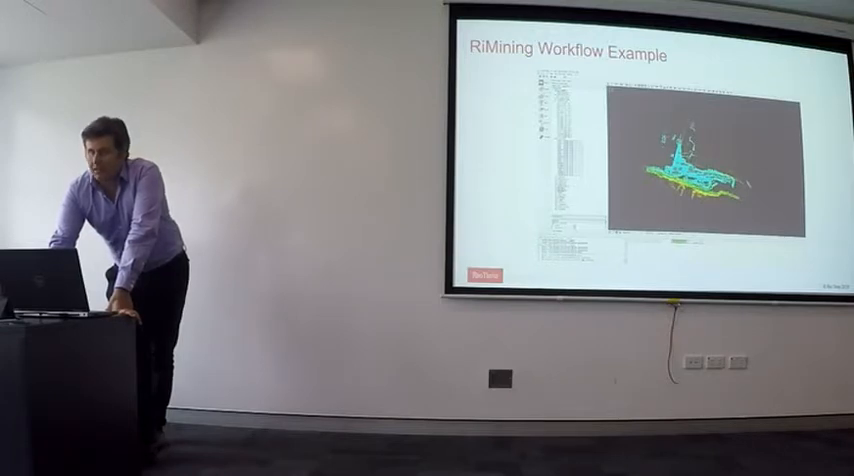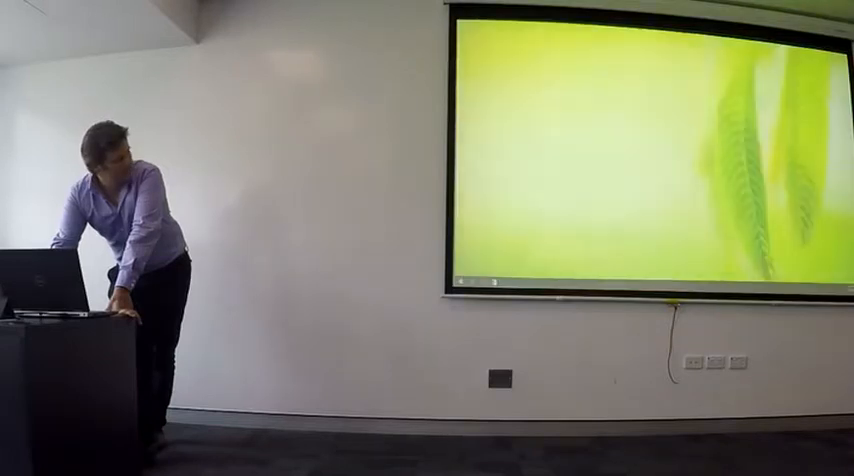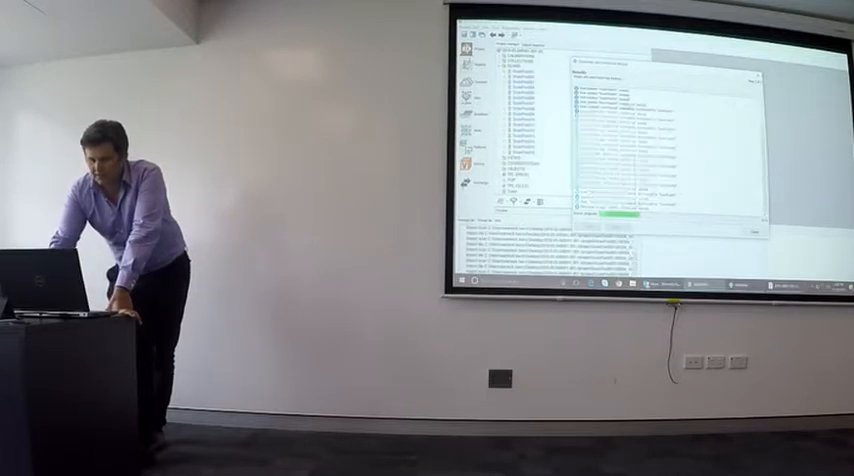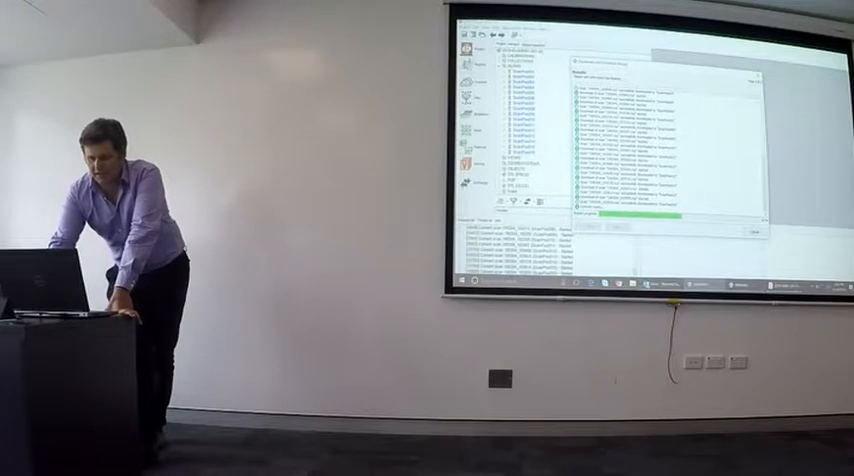Warwick is screen already. Sorry. So this is just bringing in your scan data and your positional data from your GPS positions.